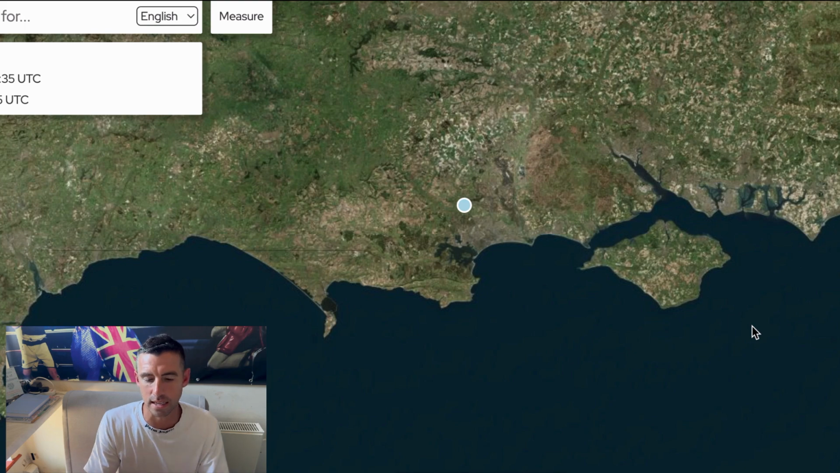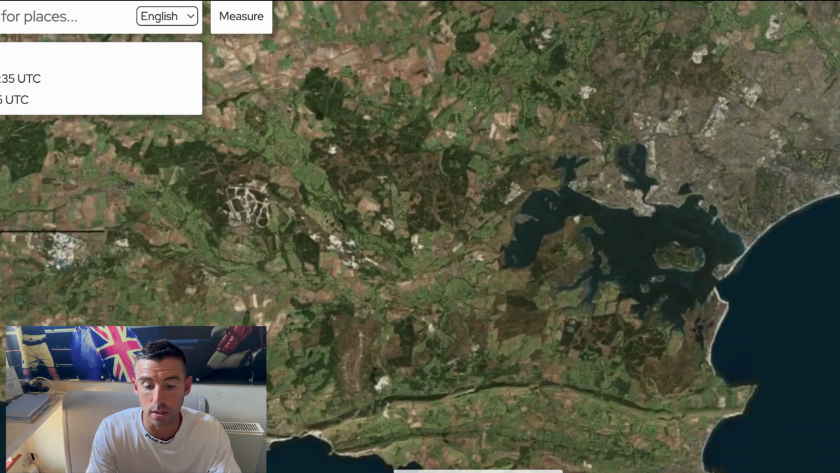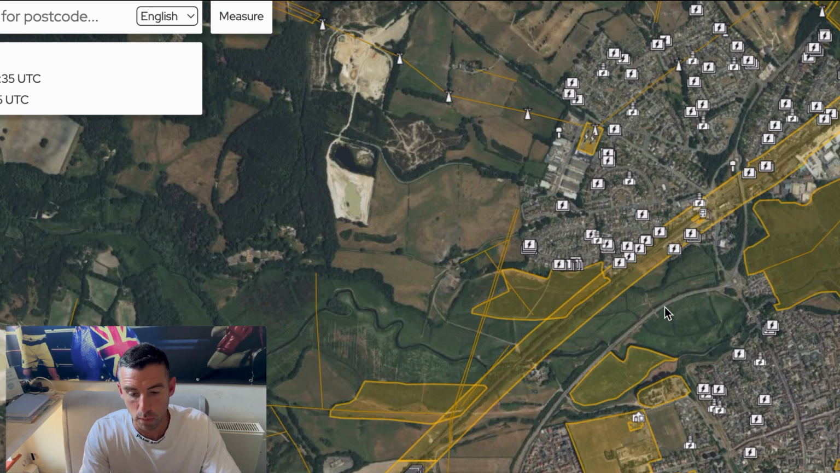Today we're going to show a video of us out searching for a Cavapoo. Just to set the scene quickly, the Cavapoo was missing from an area in the south of England, a county called Dorset, after a noise spooked him and he ran off. He was missing from an area called Wareham, and if we look on the map, I'm circling the area where he was last seen.